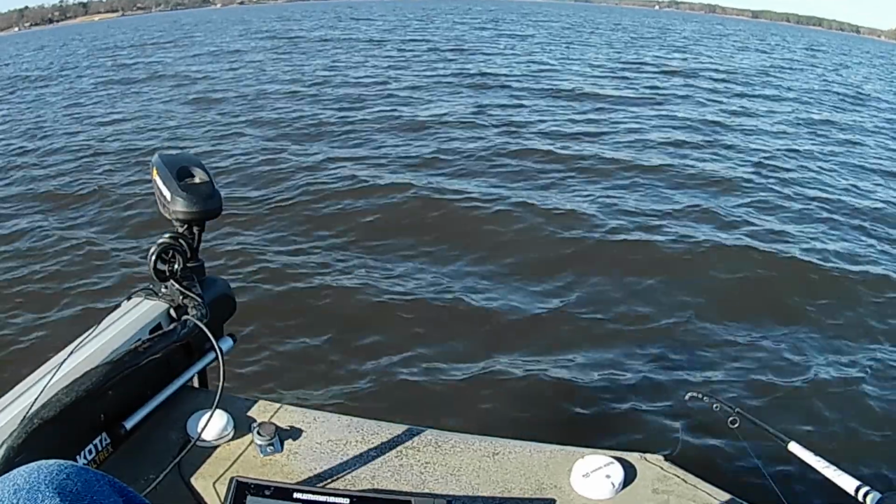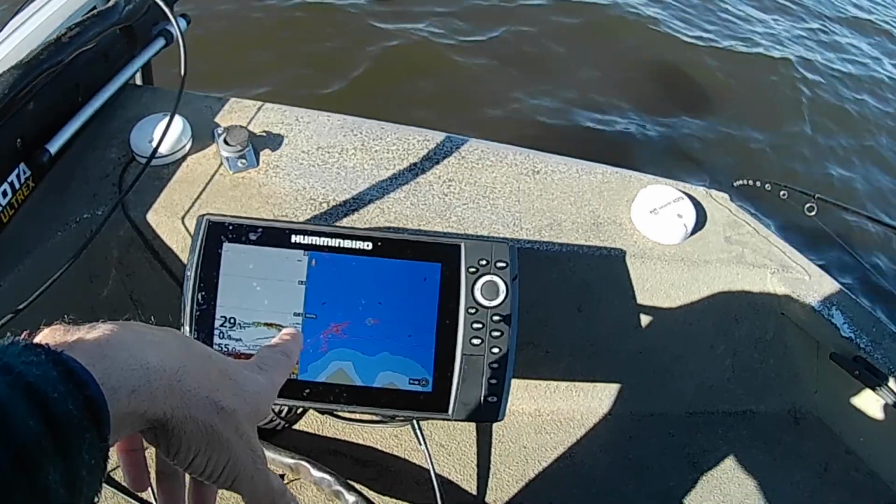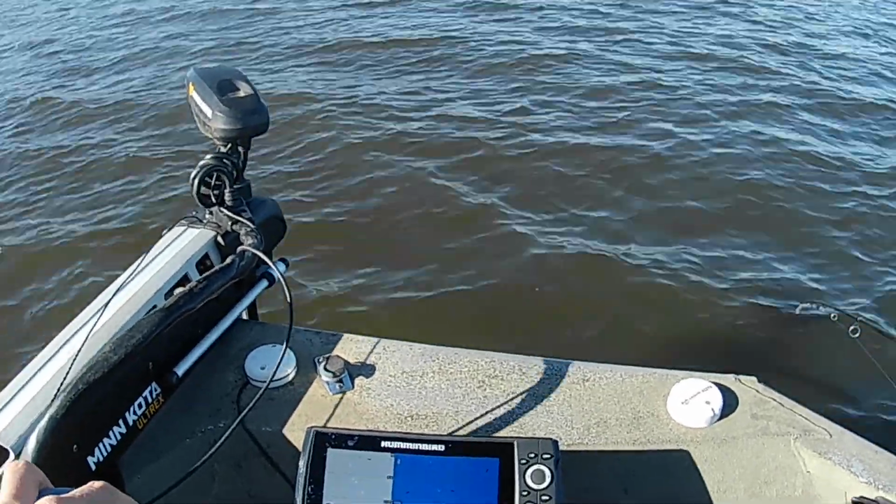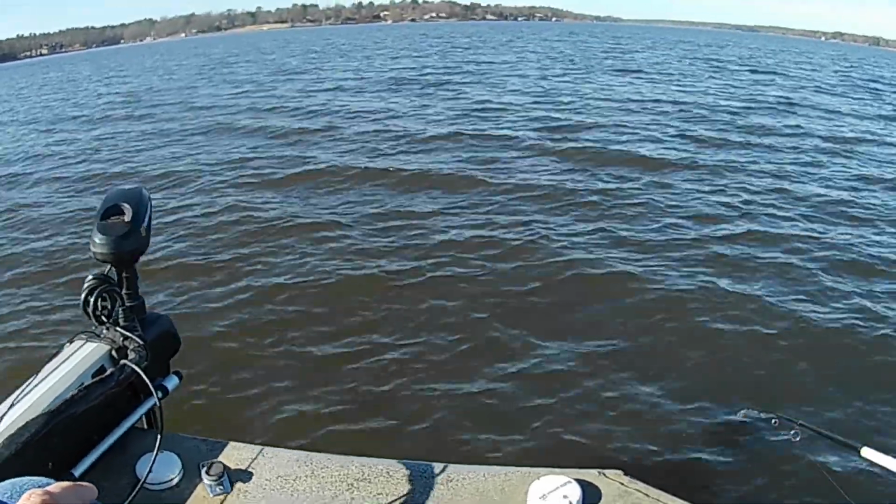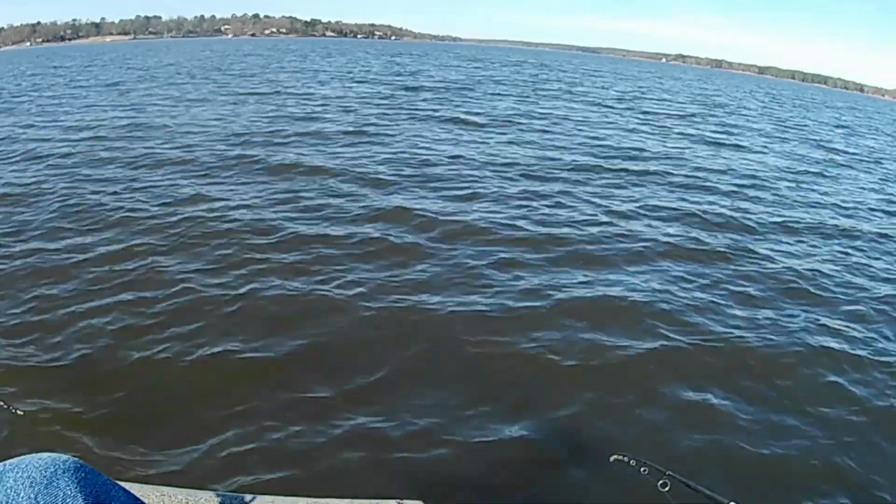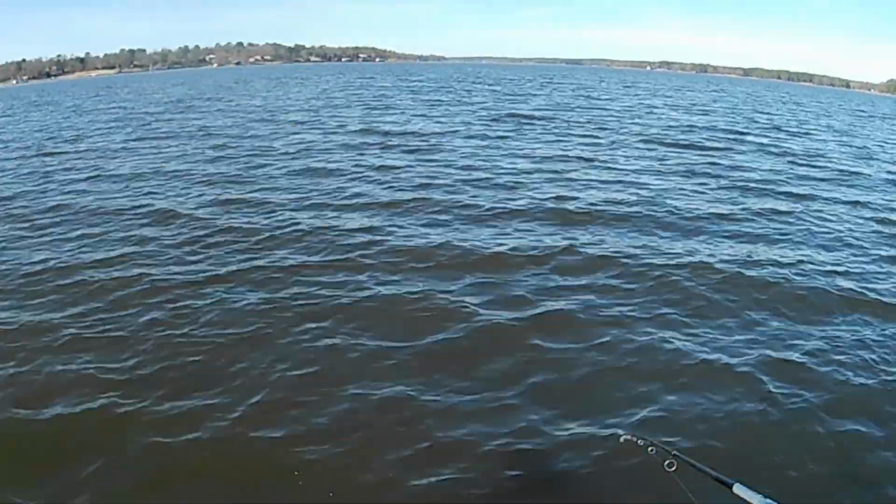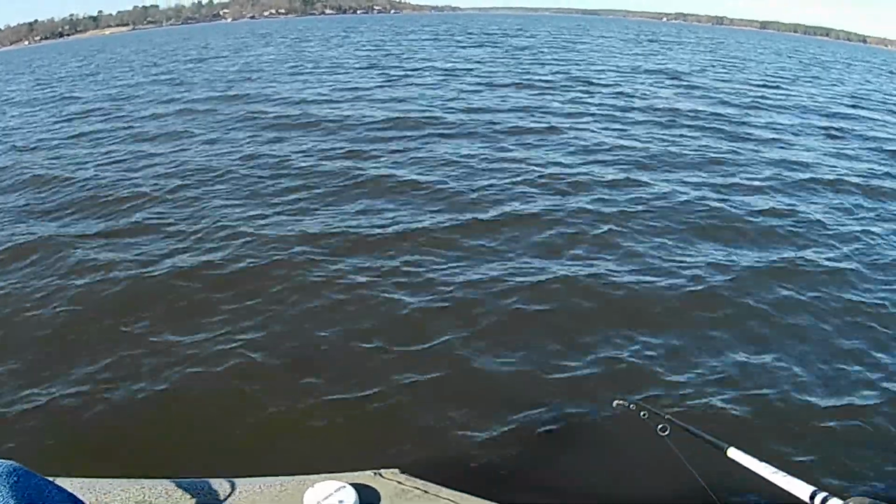And I can see them on my electronics like this right here, but that doesn't always mean those are going to bite. You might get in 30 foot of water and those fish bite, and the ones in 29 and 28 don't. So I'm just going to drag around and see what I can catch here for a little bit. Every now and then I might hop that jig a little bit, but most of the time I'm just going to hold it steady. The boat's drifting around and bouncing around enough with this little bit of wind that it gives those jigs quite a bit of action, so I don't want to overdo it.